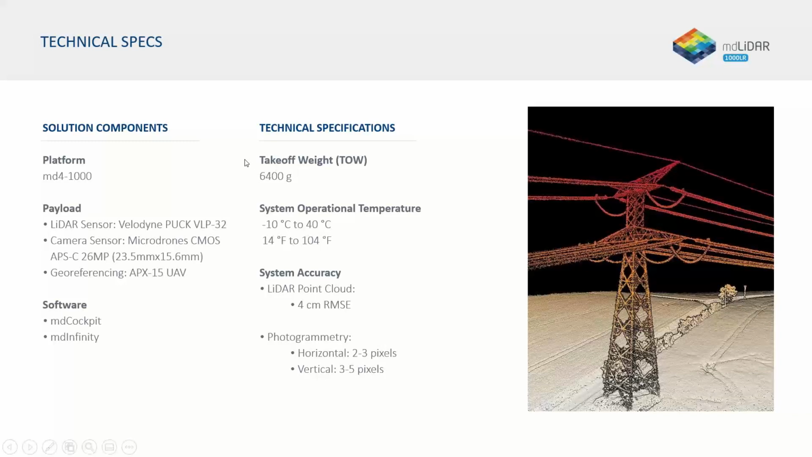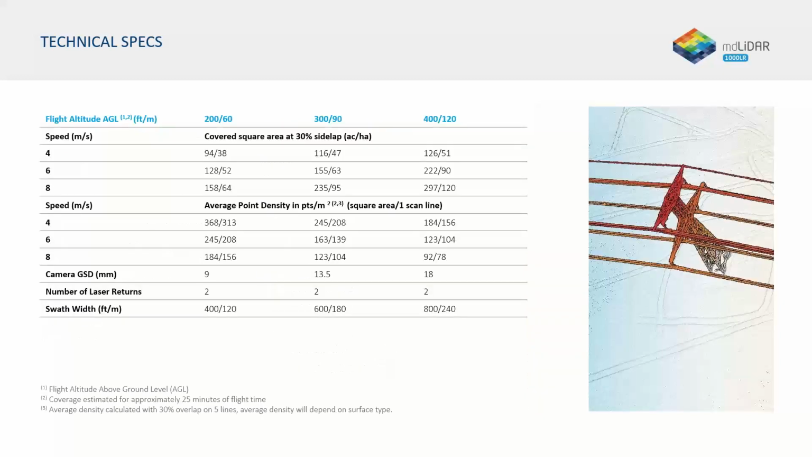Same accuracy specs. It actually is about 100 grams lighter. So again, you're going to get 25 to 30 minutes of flight time with this. I had somebody land the other day with about 33 minutes of flight time and never even hit low battery. So you can get quite a bit of coverage with this system, especially knowing that you can fly up to 400 feet above the ground.